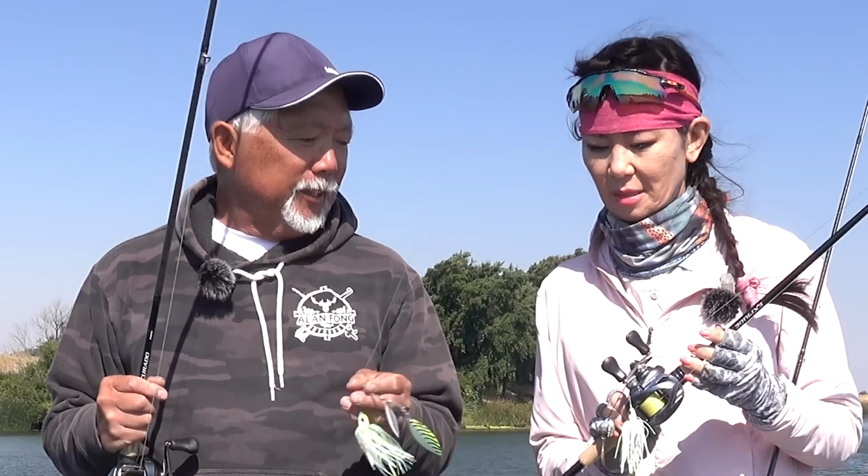Where if I'm fishing more open water, then I'll put a trailer on my baits. Do you not get short strikes when you don't have a trailer? No, they usually eat this thing.